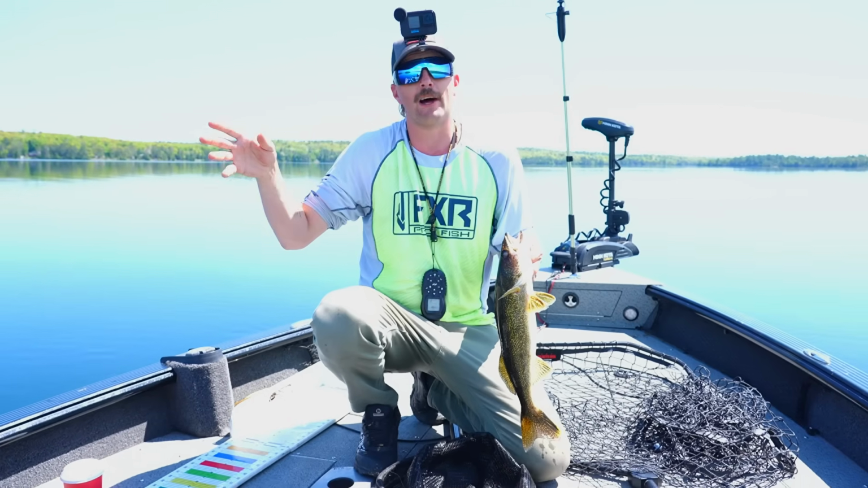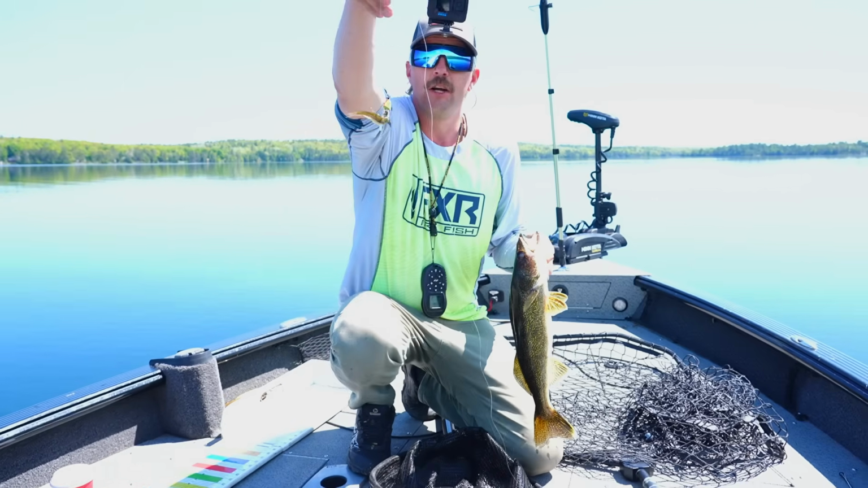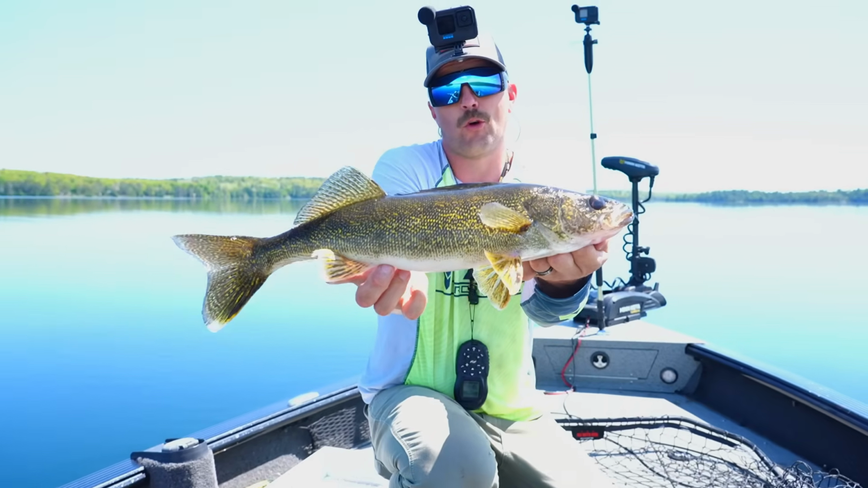We started scoping shallow because everybody was saying to go shallow. No, 38 feet of water. The fish have moved out. Water's 60 degrees. Jig and a minnow. We're using a head spinner with just a small shiner from Al's, like I said. First gold of the day.